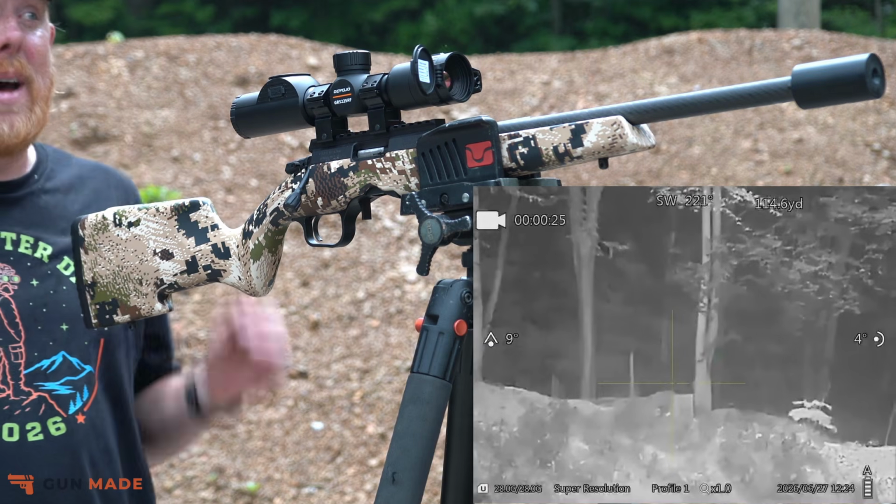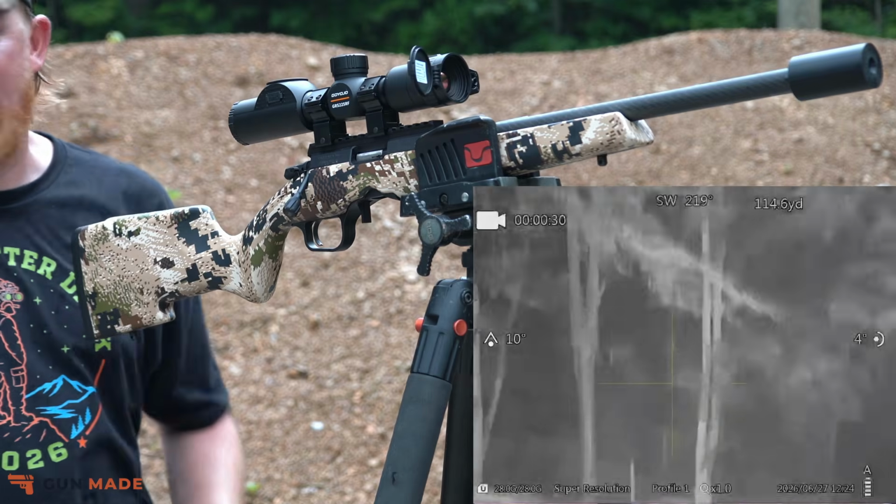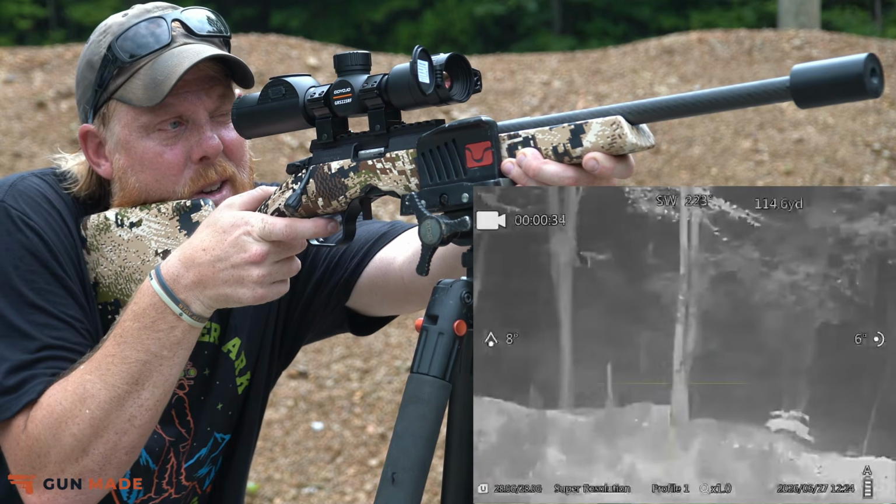I think it's probably off about 10-15 yards. So I want to say from here to that first target it's about 85 from last class if I remember correctly. But here we go.